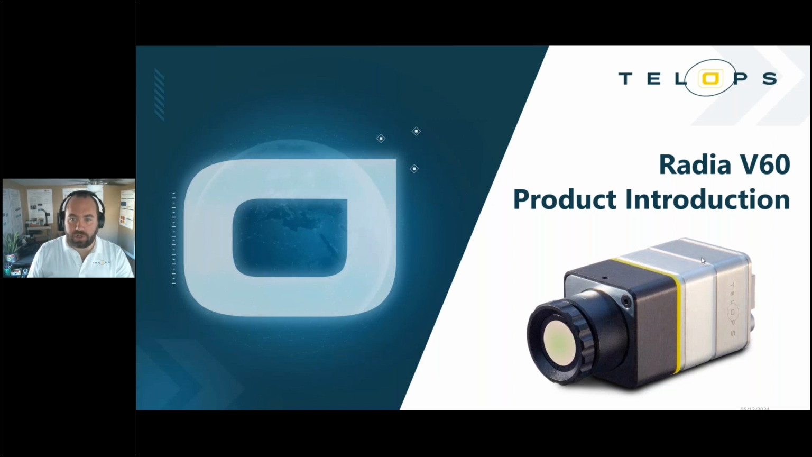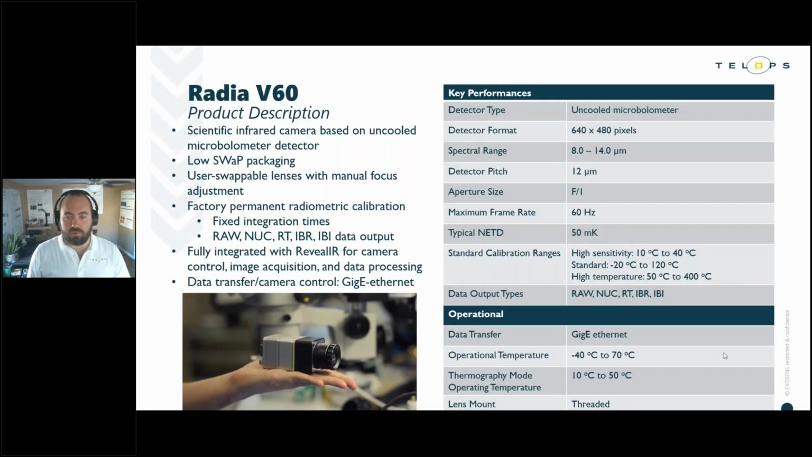So with that introduction out of the way, let's take a look at both of these cameras in a little more detail, and we'll start here with the Radia V60. The Radia V60 is an uncooled camera based on a long-wave infrared microbolometer detector. It features a 640 by 480 pixel detector array, 12 micron pixel pitch, and it is sensitive across the traditional 8 to 14 micron long-wave infrared band. We can operate up to 60 hertz with this camera.